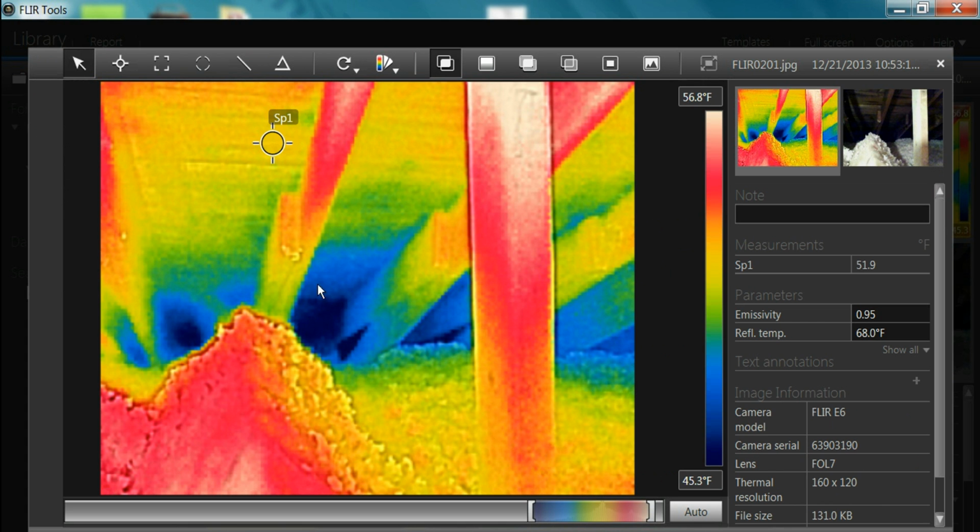We can clearly see right here the dark blue spot. I actually crawled around this area of insulation and scanned that with the moisture meter. You could even tell with your eyes it was damp, but we want to back that up with a meter. And there was a roof leak there.